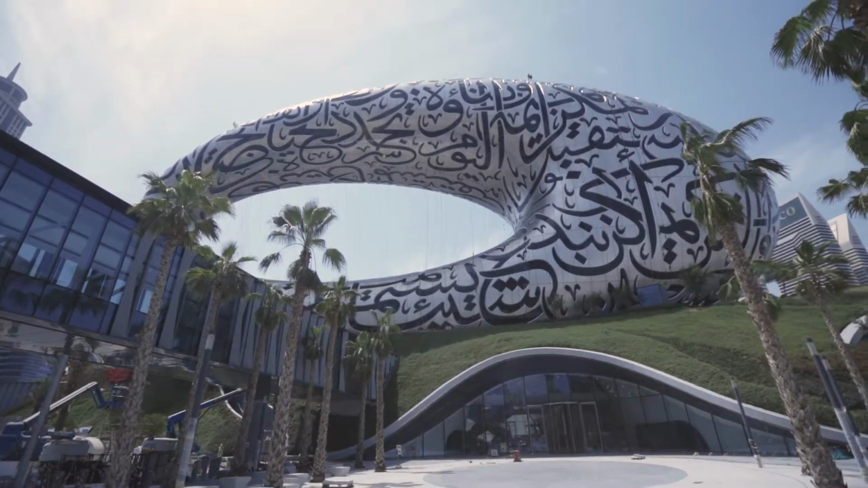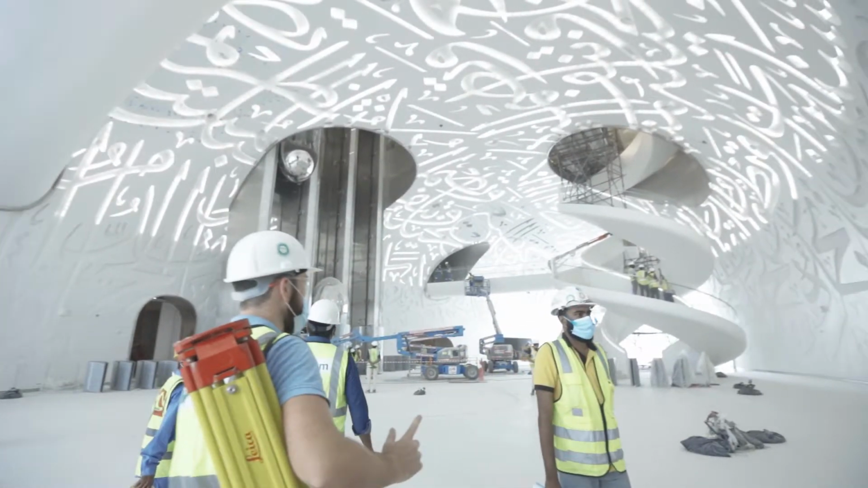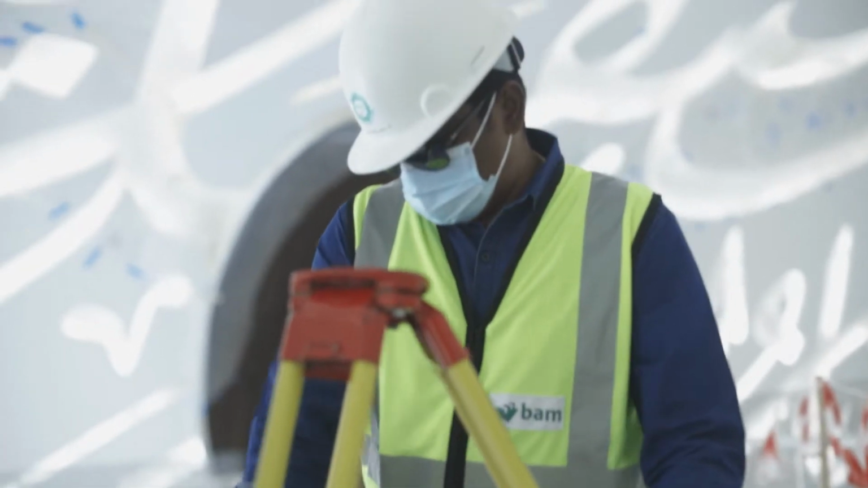Museum of the Future is an exhibition centre. So it's got levels for open plan floors for exhibitions. It's got a 400-seater auditorium, as well as food and beverage areas.